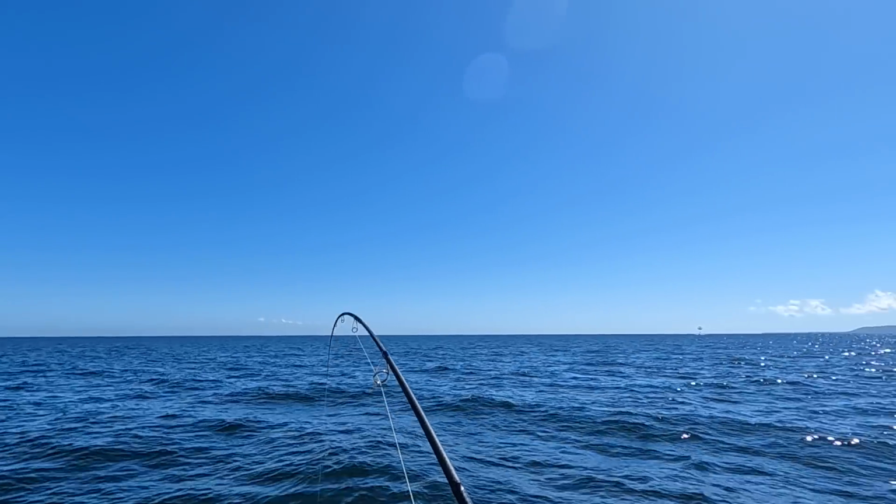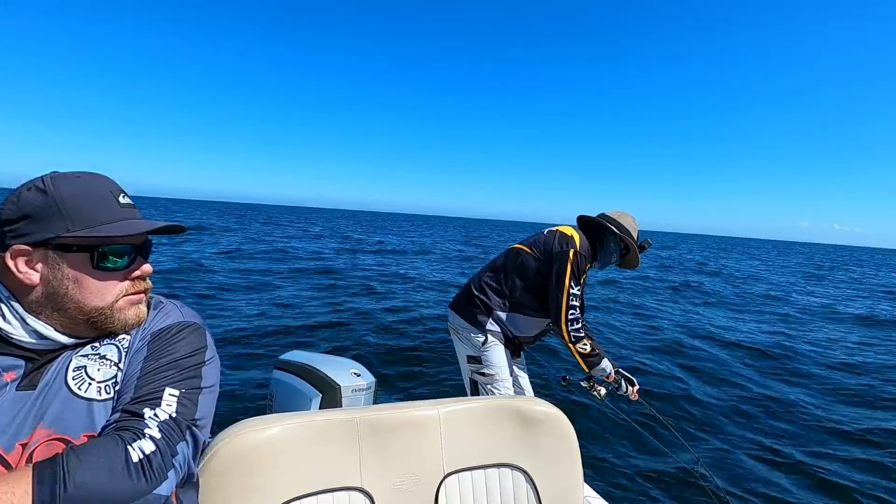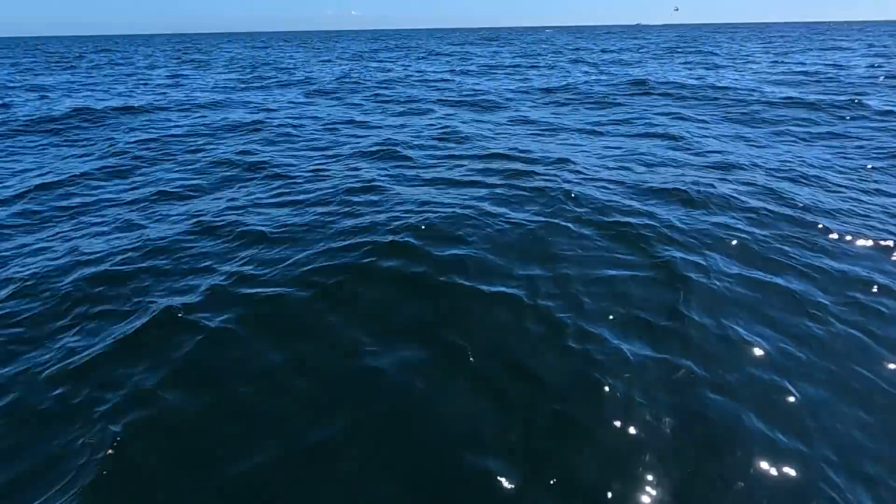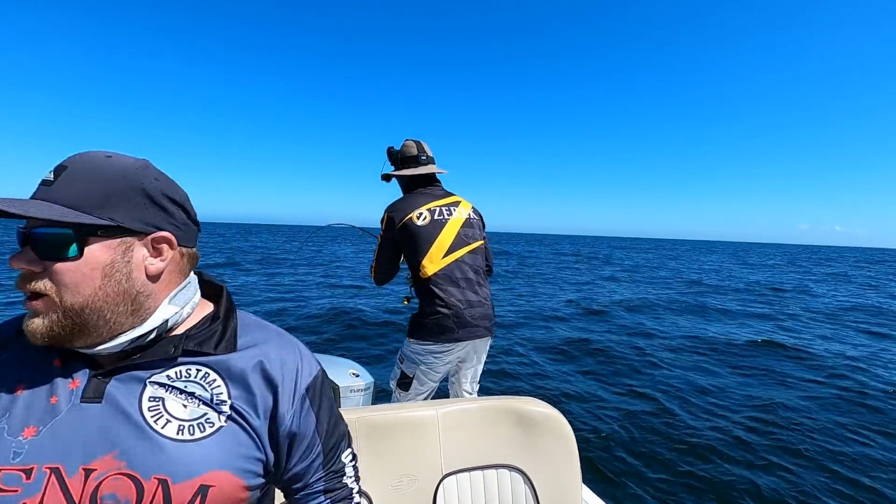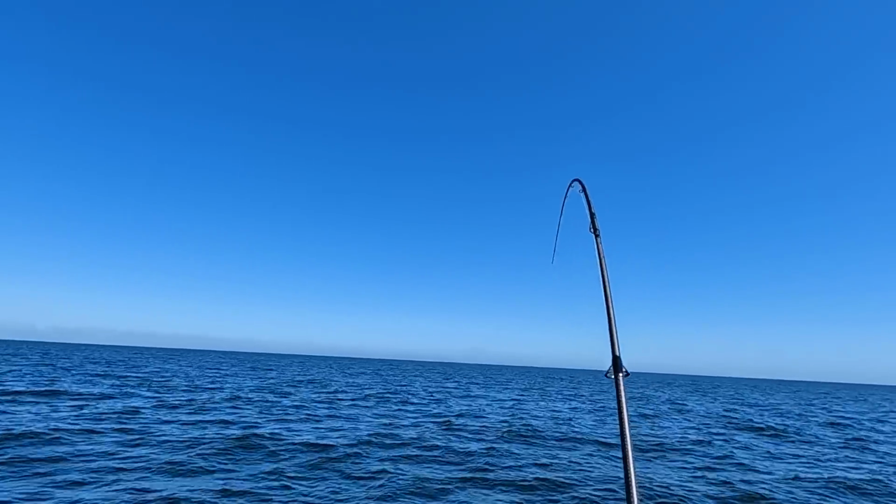Got a few wheels, this guy too. Oh, that's a bit rude. Look at them busting up out there. Oh, they look like mackerel. They're slicing through the water. Oh, come on, mate. Fire any boat? Another mackerel tuna.